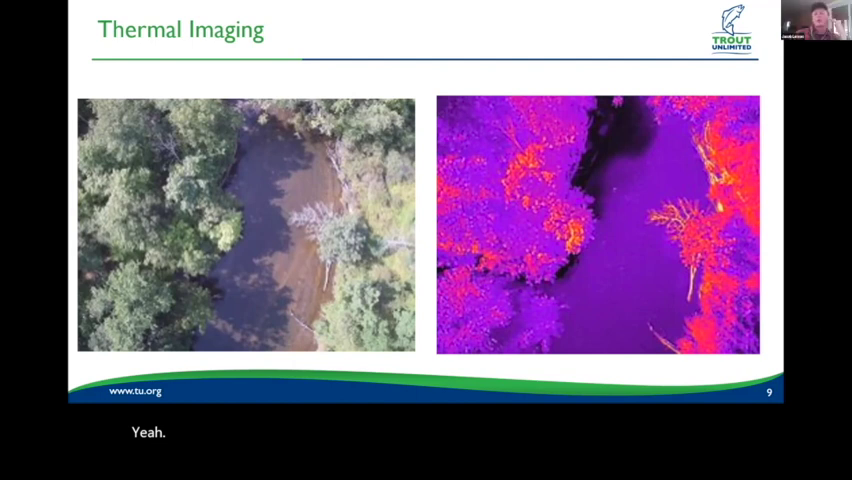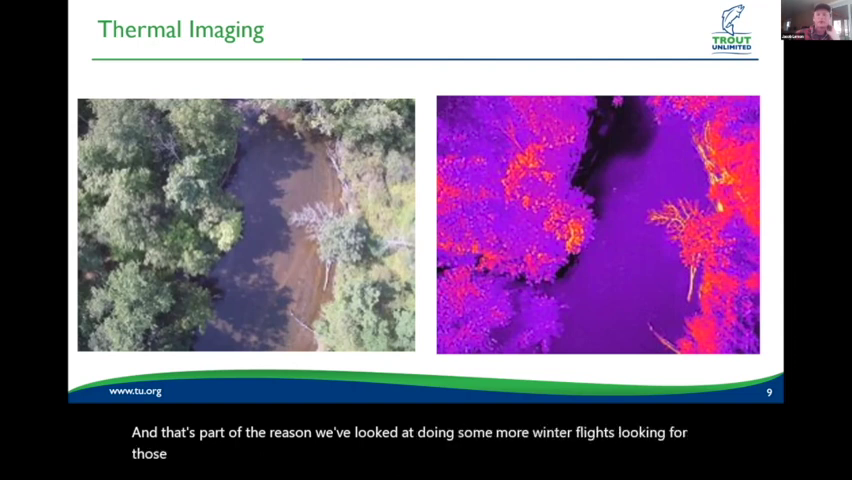Yeah, and that's part of the reason we've looked at doing some more winter flights, looking for those warmer groundwater signatures to try to mitigate some of those issues.